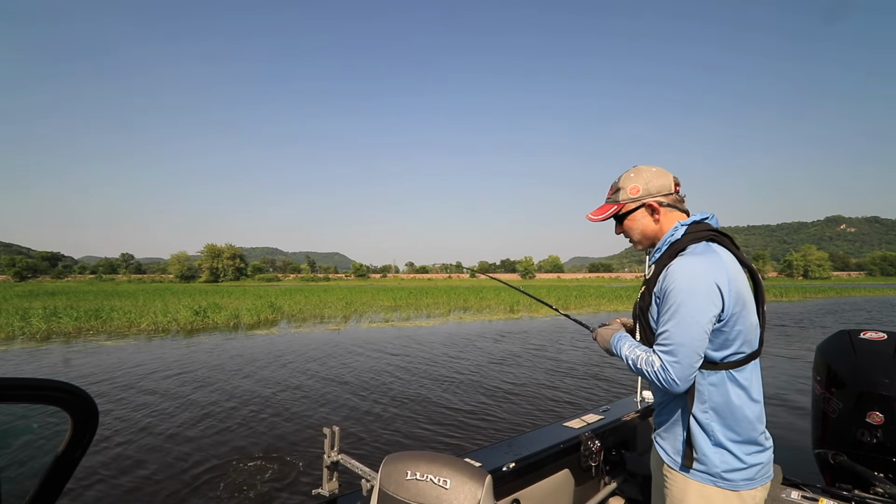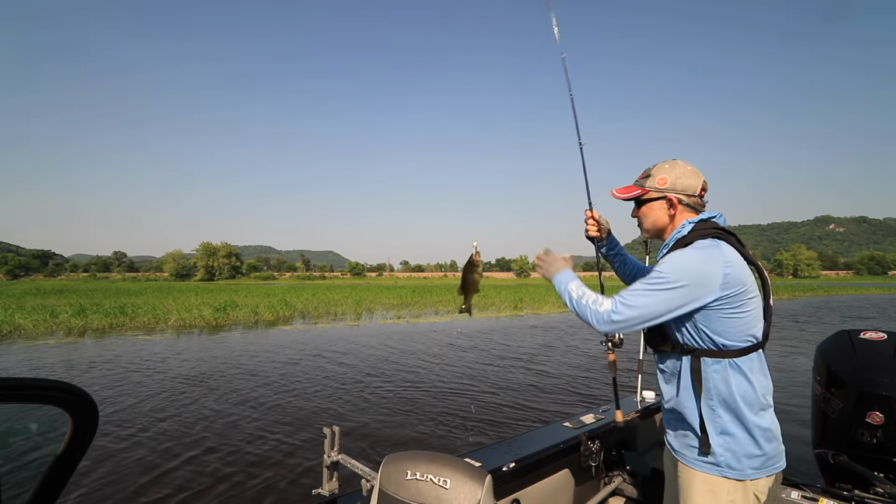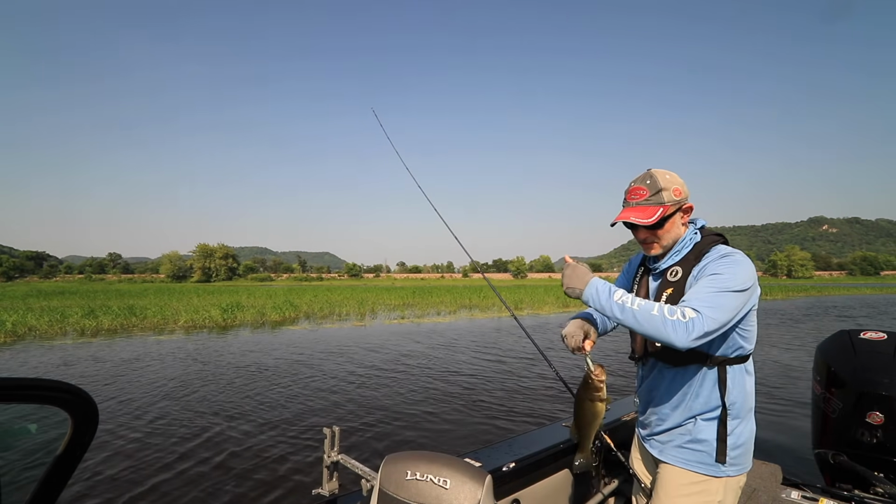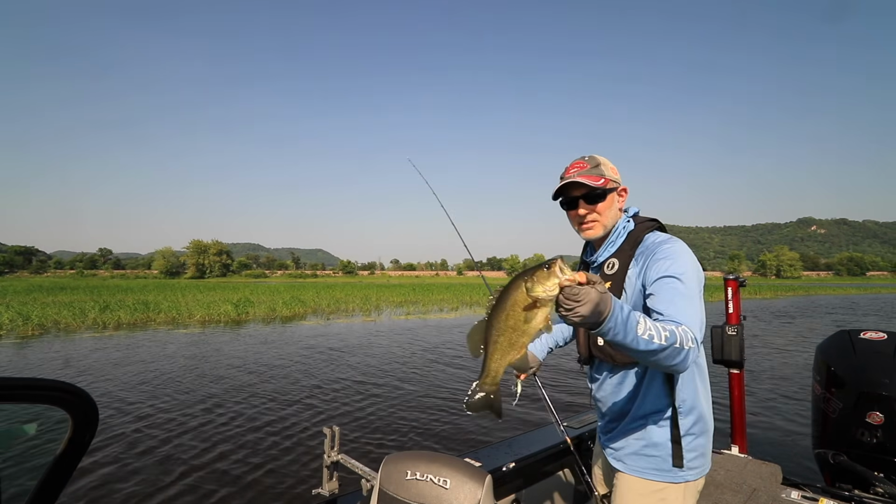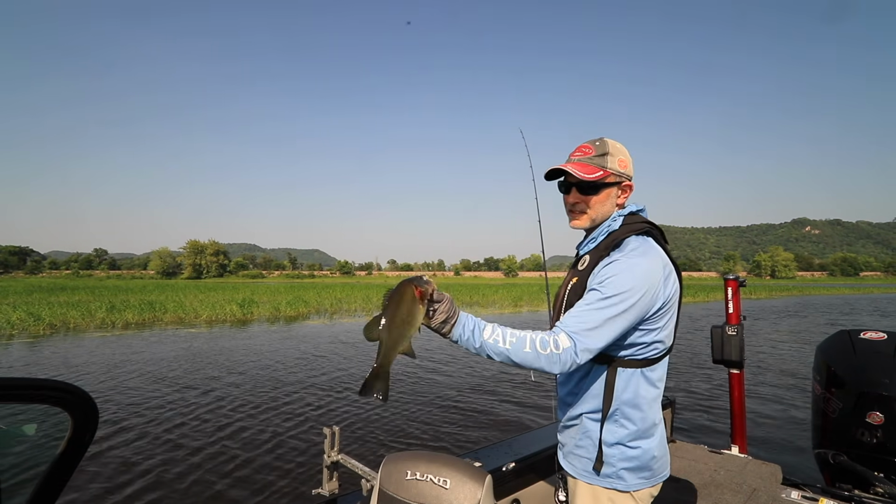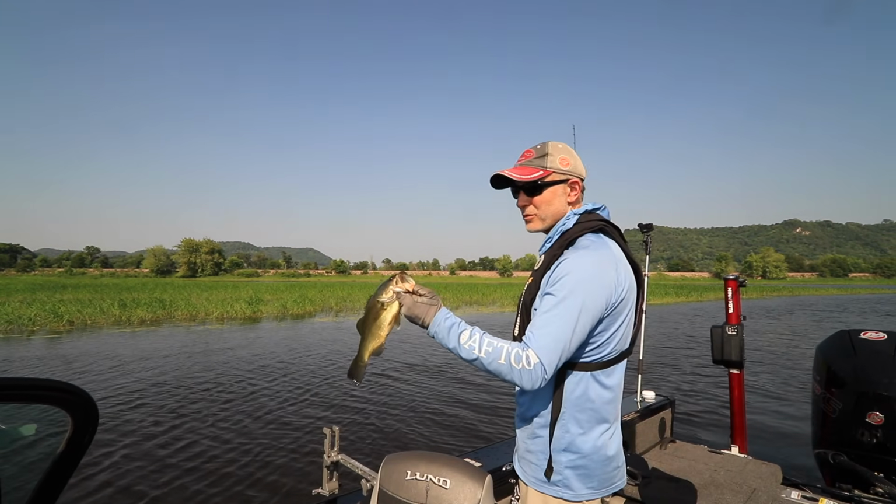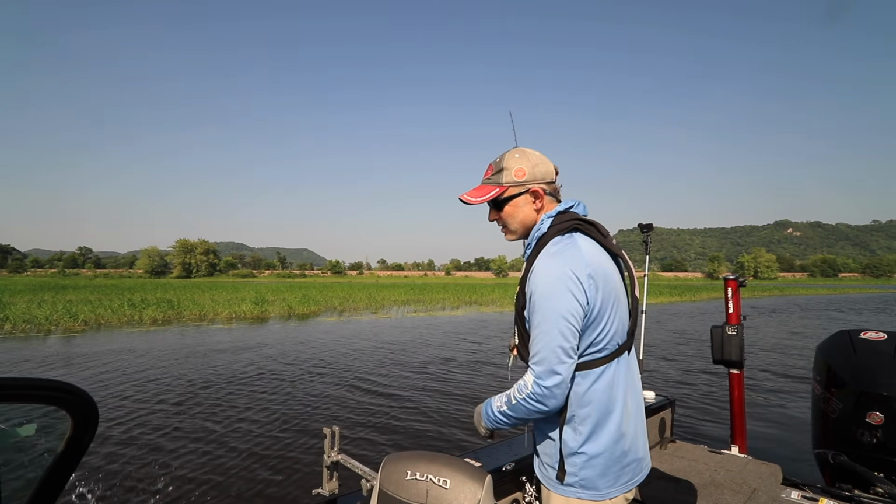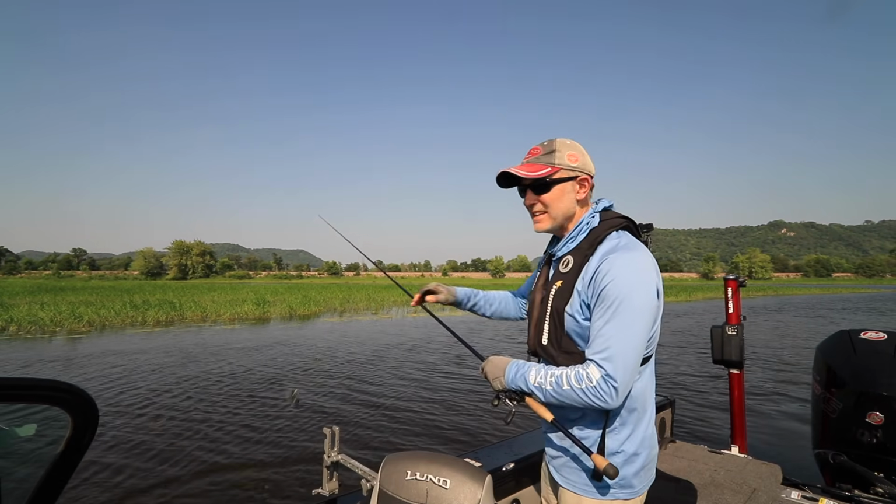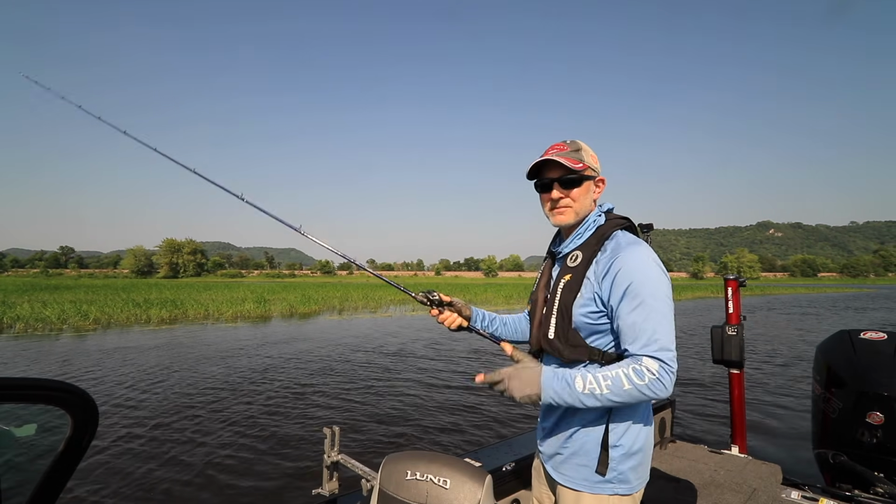Didn't have to go too far down the edge to connect with a largemouth. There we go. Just the nothing special variety, but a largemouth nonetheless. Now this is a fish that we found with side imaging, just patrolling the edge of this grass. Side imaging makes it easy to find the fish. All you have to do now is make them bite.